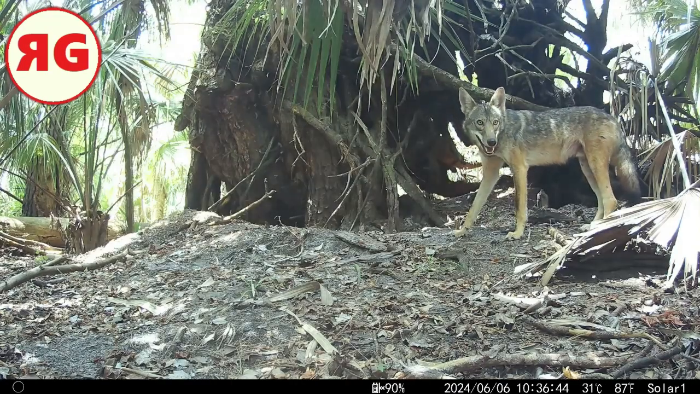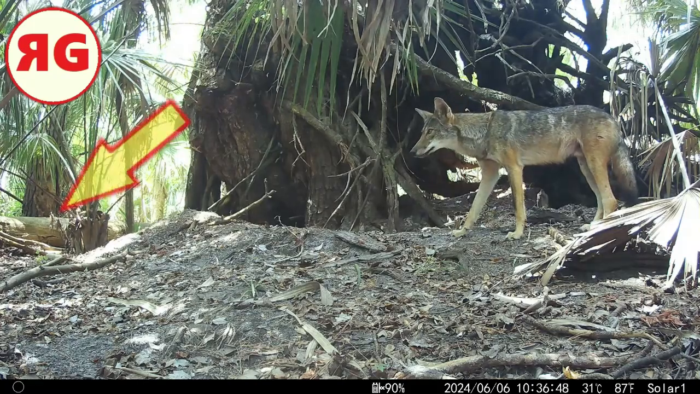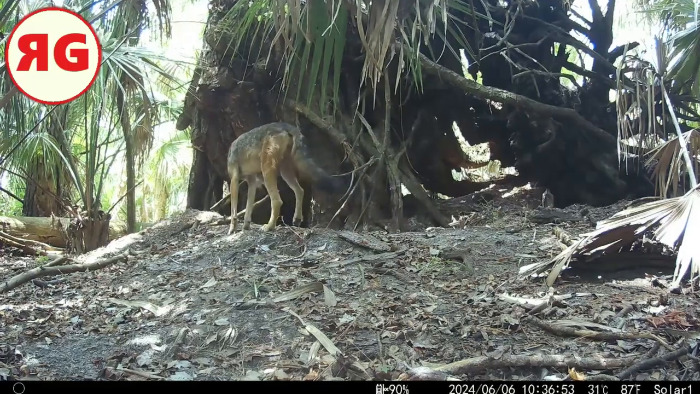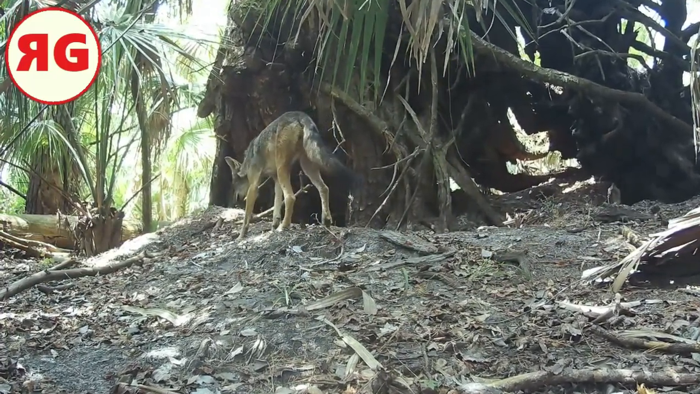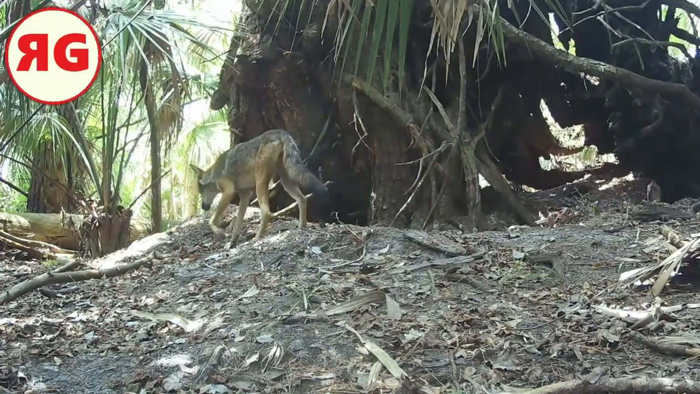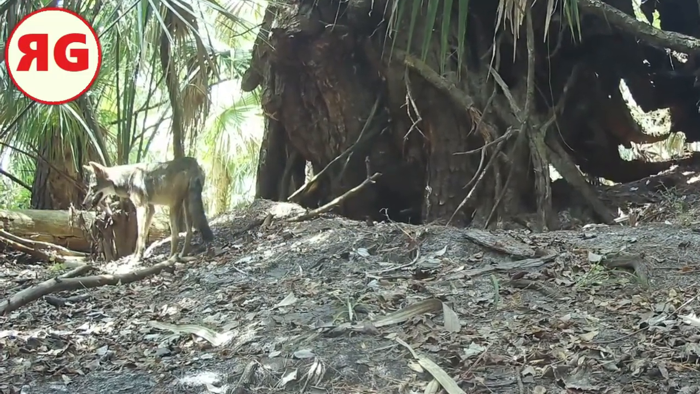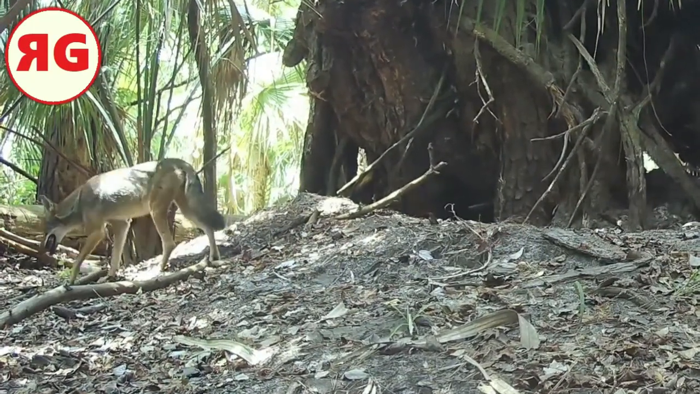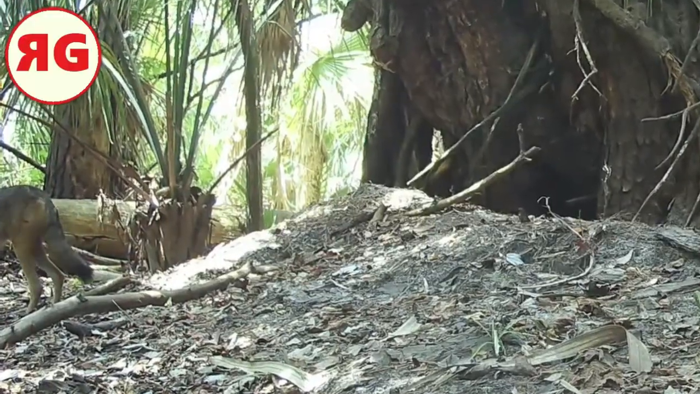Here's a coyote. Now, you think he would go in there? See where that arrow's pointing? That's the other end of the captain's log. And that's important to remember because remember that other log that fell across the captain's log? Well, the next clip we're going to see the aftermath of that. But this is just before that happened. Probably a few hours before it fell. We don't see it fall, but we see the results of it.